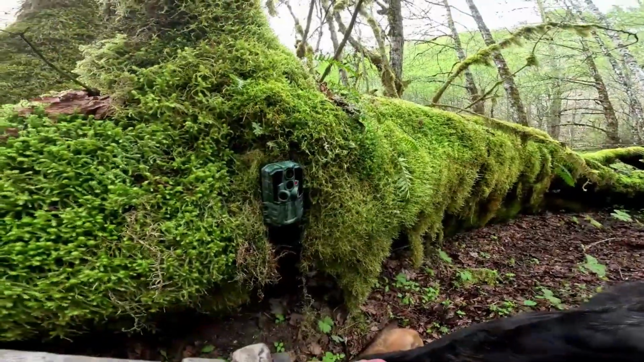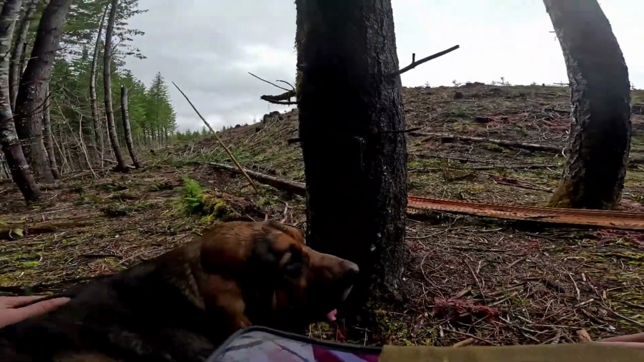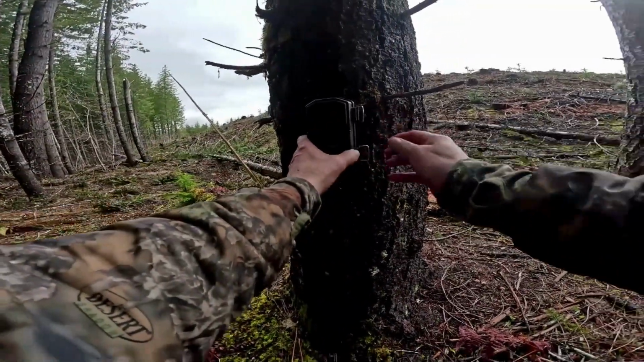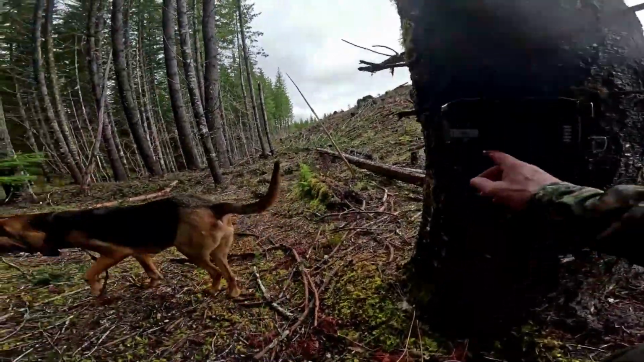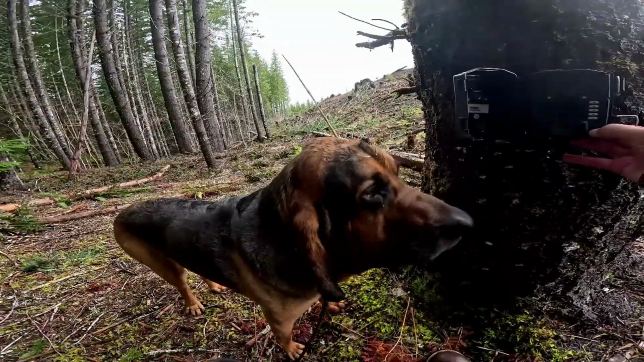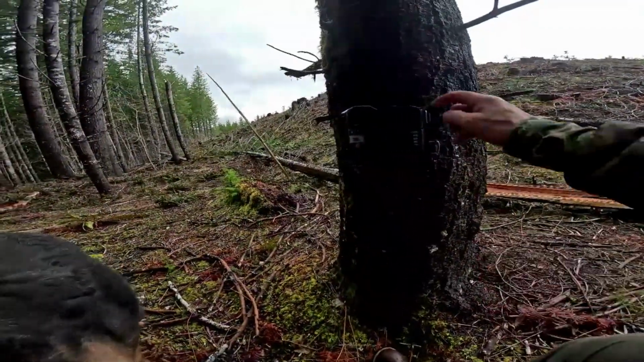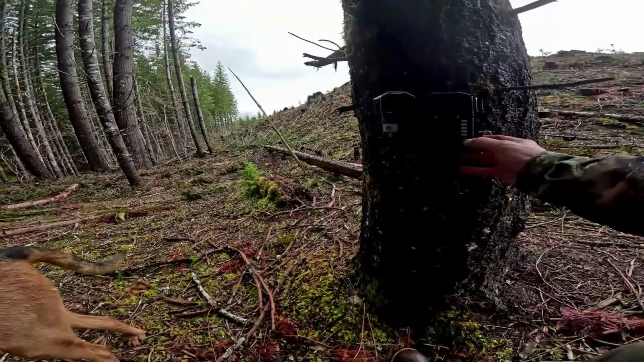Ready to go. Uh-oh, a lot of water coming out of there. Number 10, turn it off and back on. Come on, light up. Light up. Dang, dead batteries.